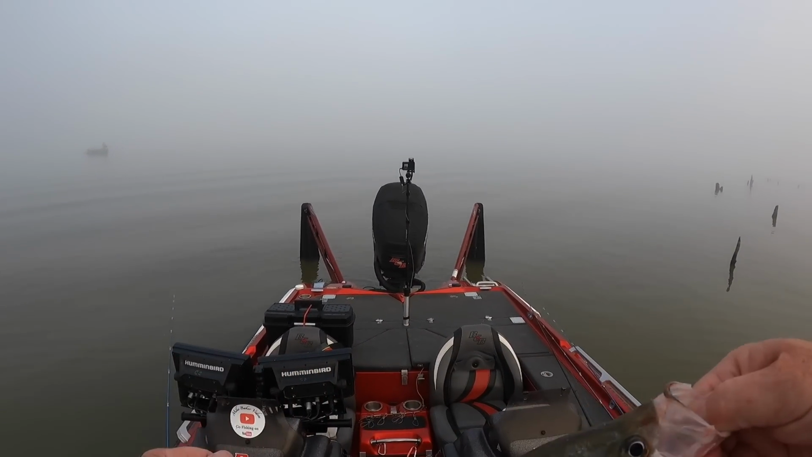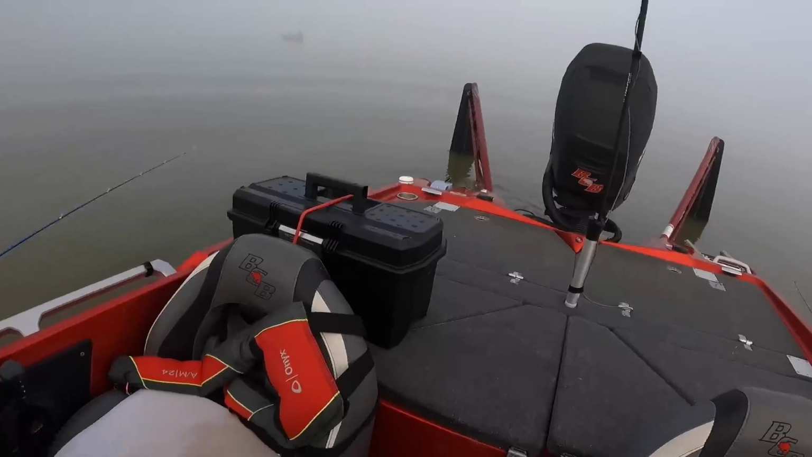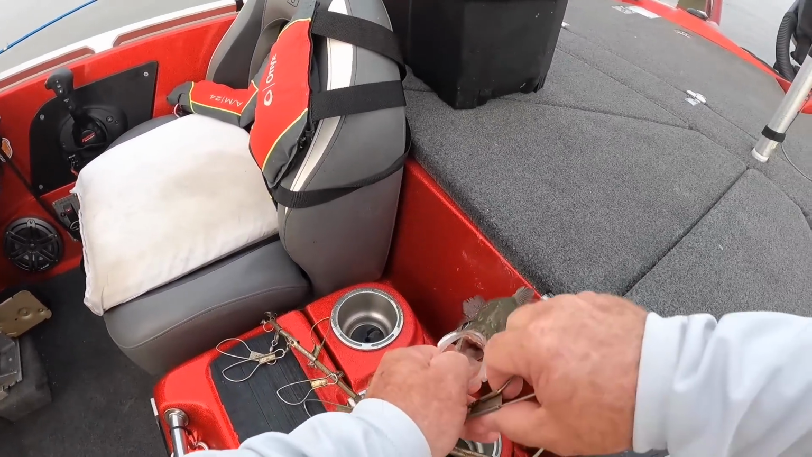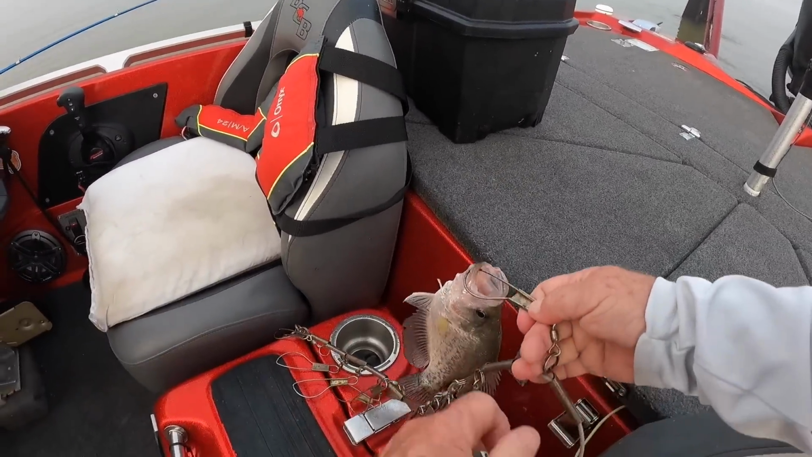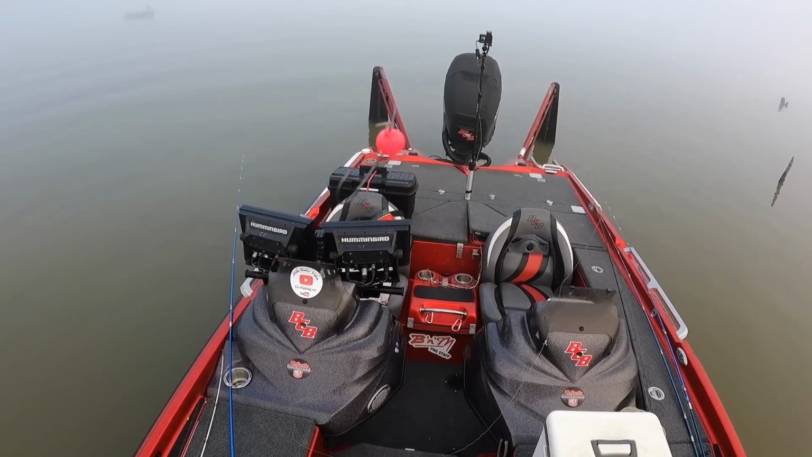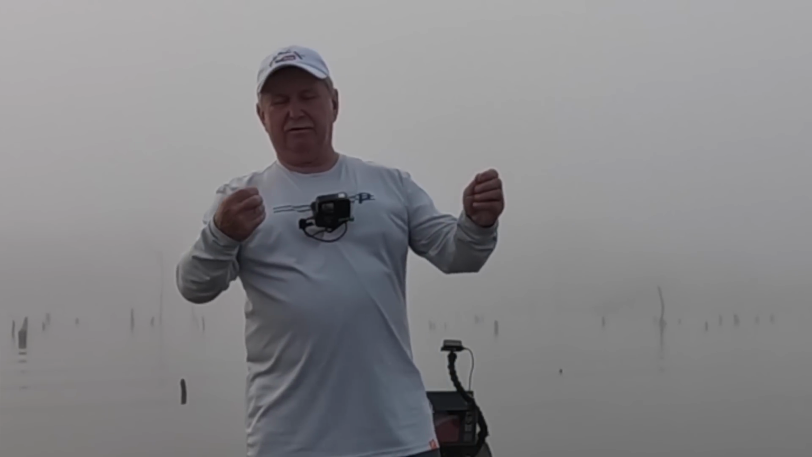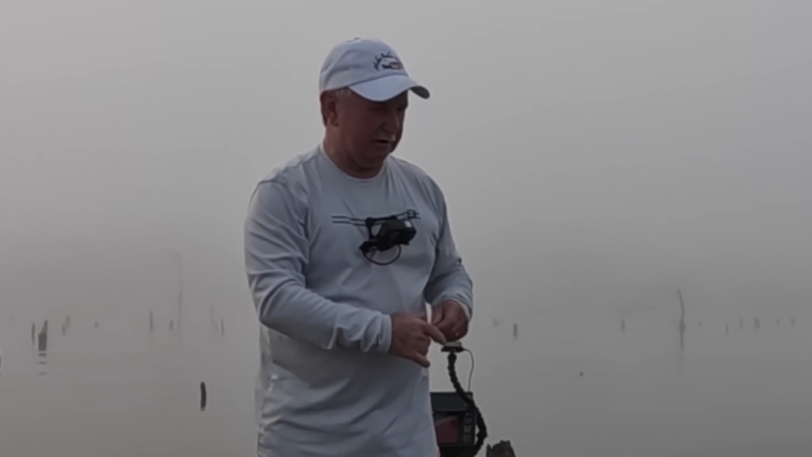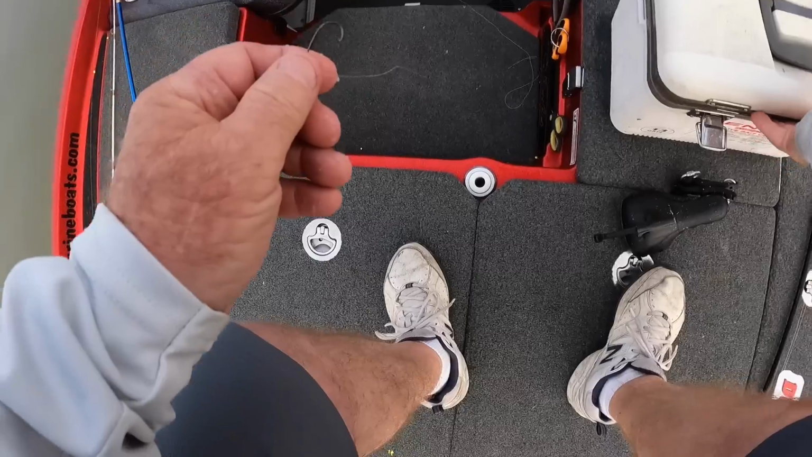I can get him untangled. There we go. Okay, it's just the old pink head. I've got 8-pound K9 fluorocarbon leader tied to 10-pound K9 braid. I'm using my 14-foot B&M Blue Diamond rod.